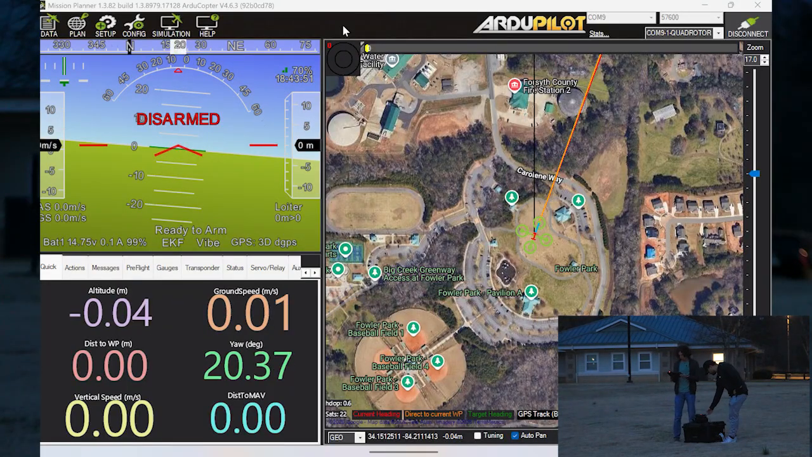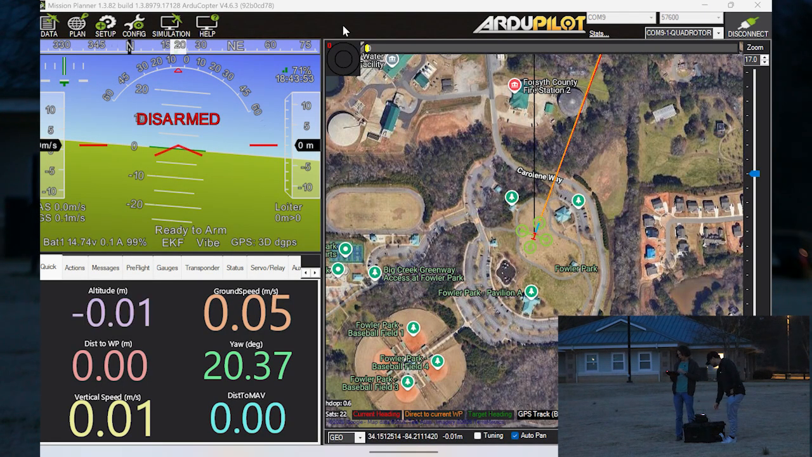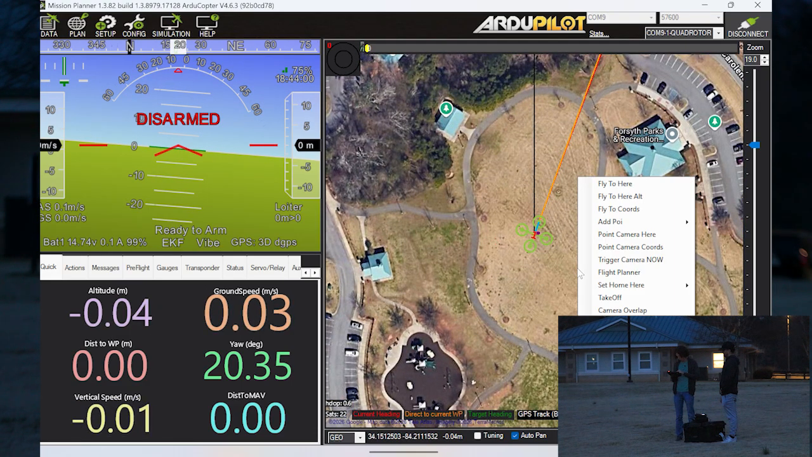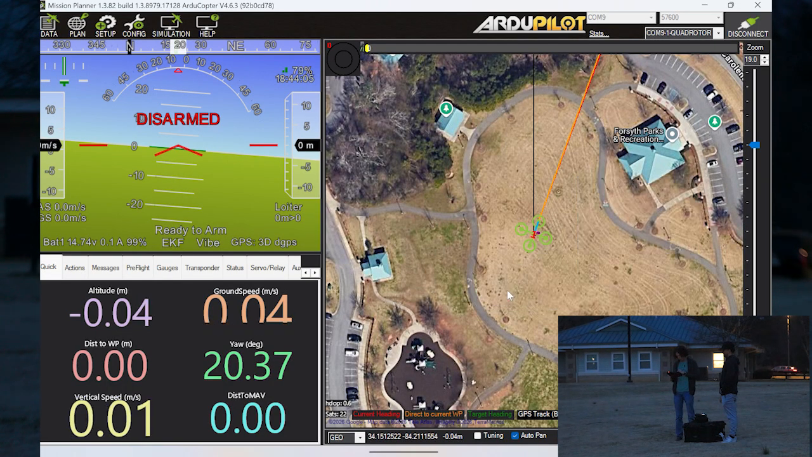All right, we are in Mission Planner. Do I need to set an EKF home point, or did we? Just for safety. Safety, yeah, that's what we care so much. I mean, some people do more than others here. Set home here, set EKF origin.